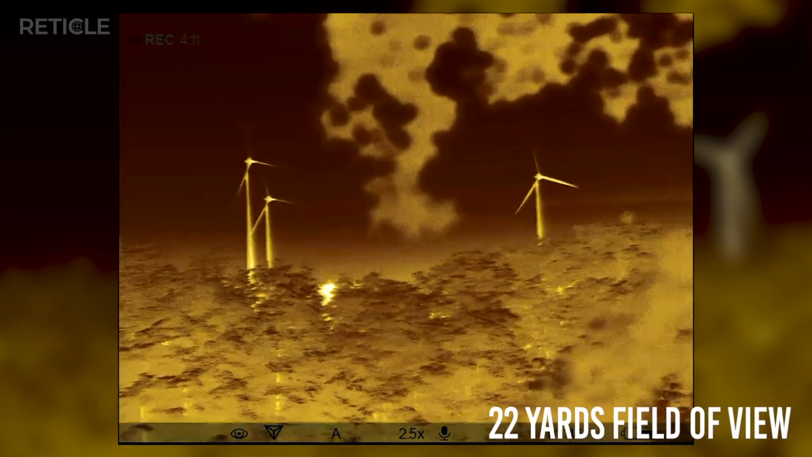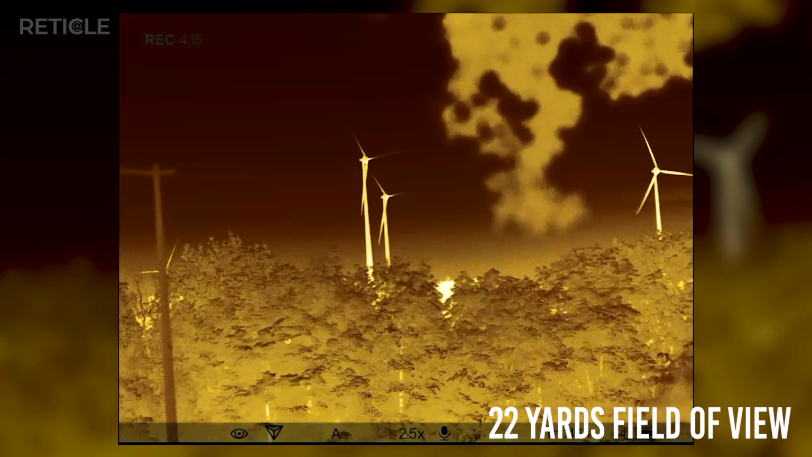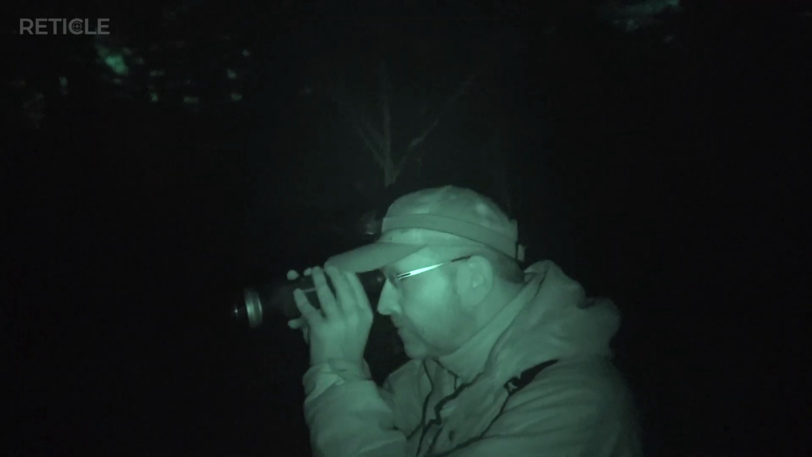For me, field of view is always a key factor. It's 22 yards at 100 yards distance. So you're getting a pretty narrow image angle, ideal for open fields. I took it over the weekend in both fields and forest conditions.